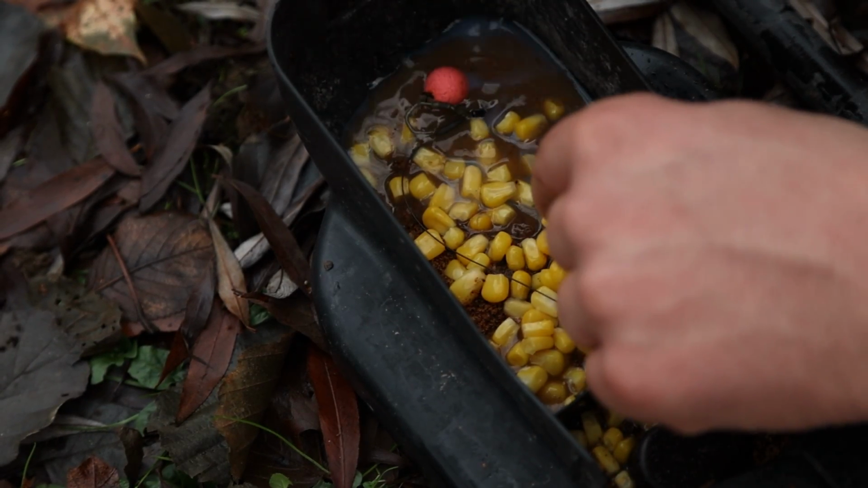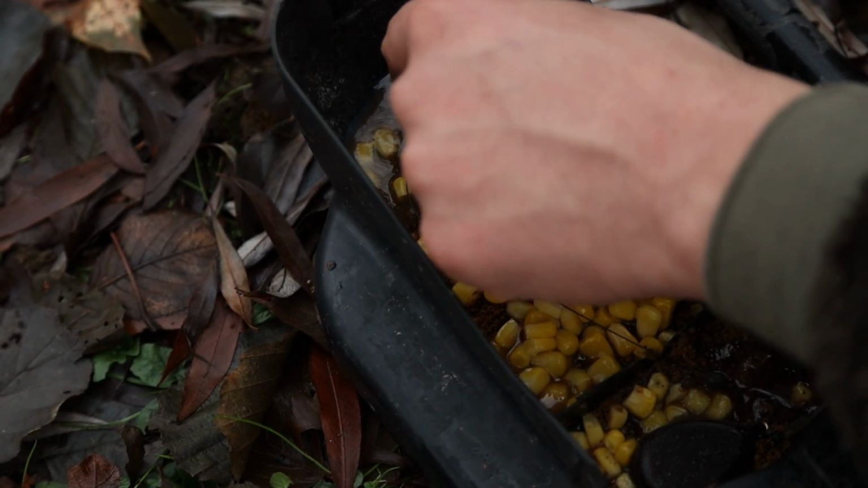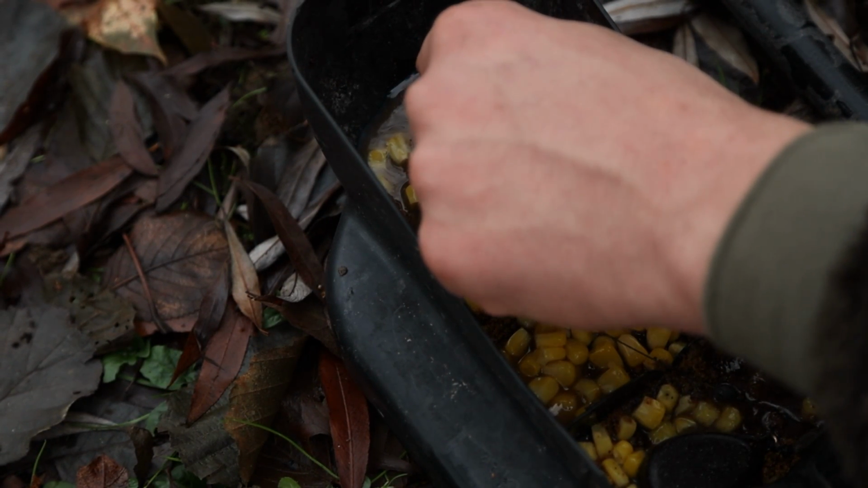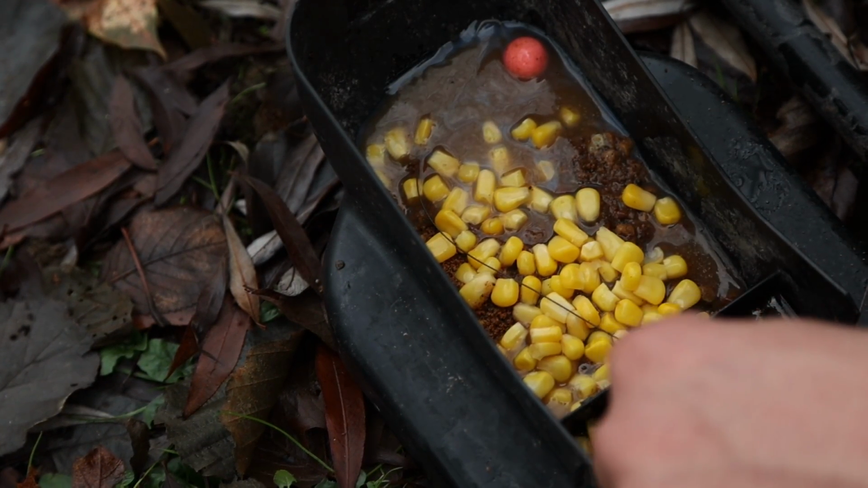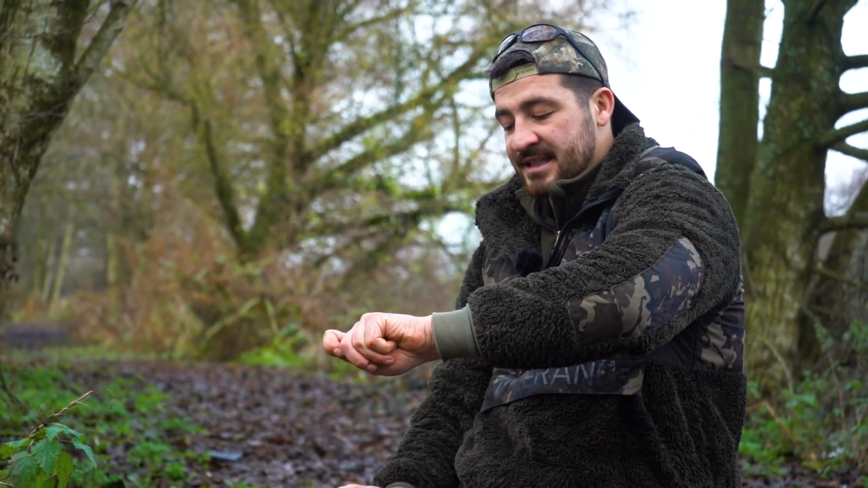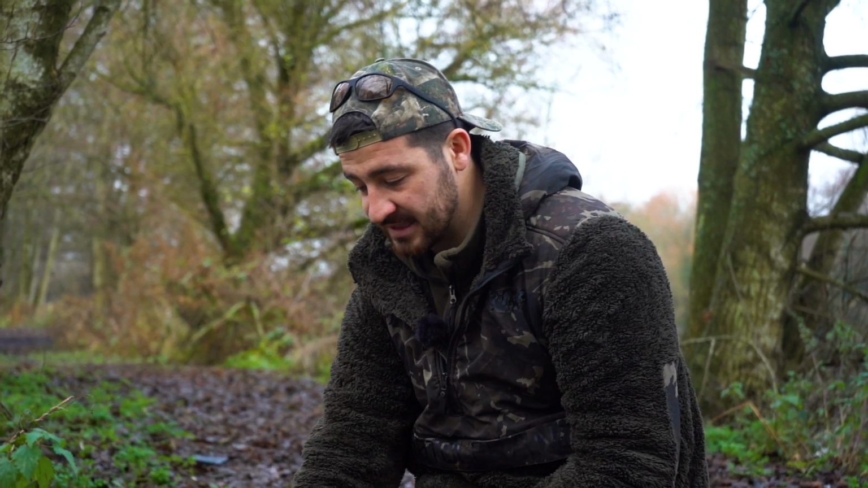Right, after that's gone in, I'll add my baited rig. It's very important that when you're placing the rig in the bushwhacker, you make sure that you place it on the side that you're going to drop it. So if I'm going to be dropping the spoon to the right hand side, I need the line to exit from the right hand side.